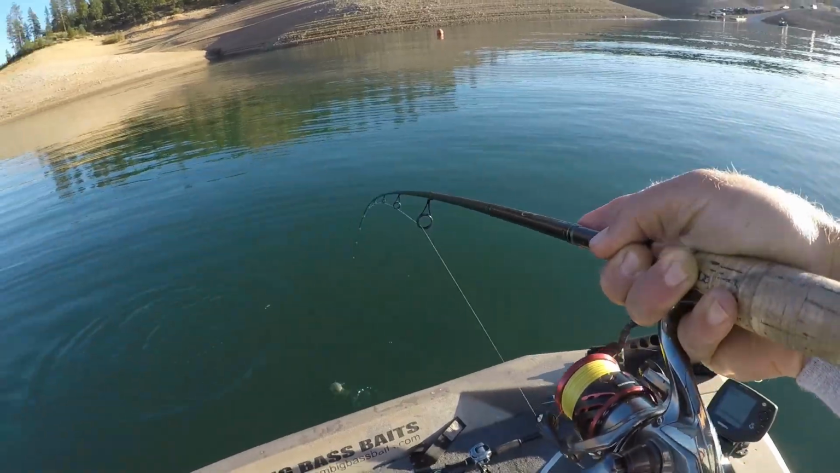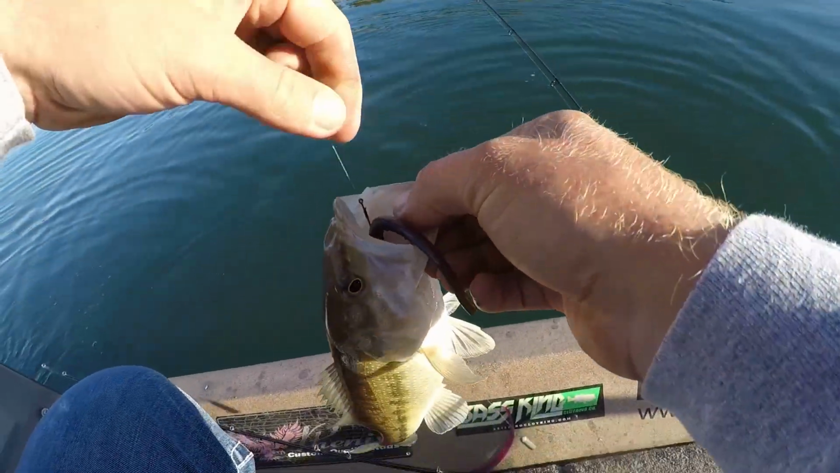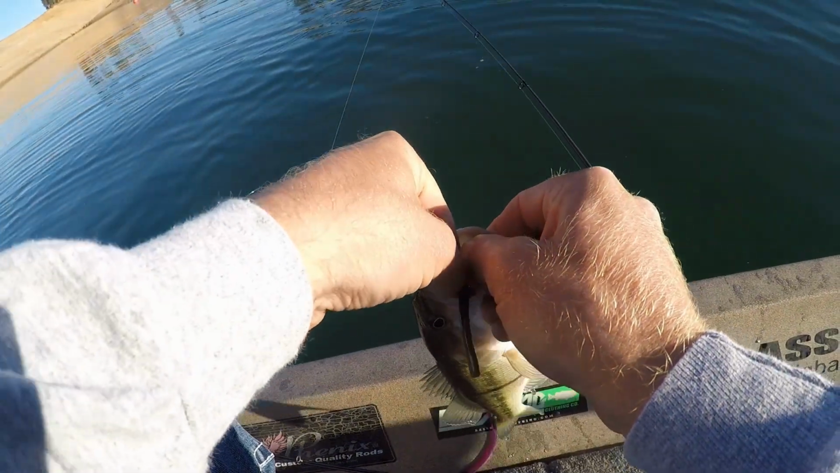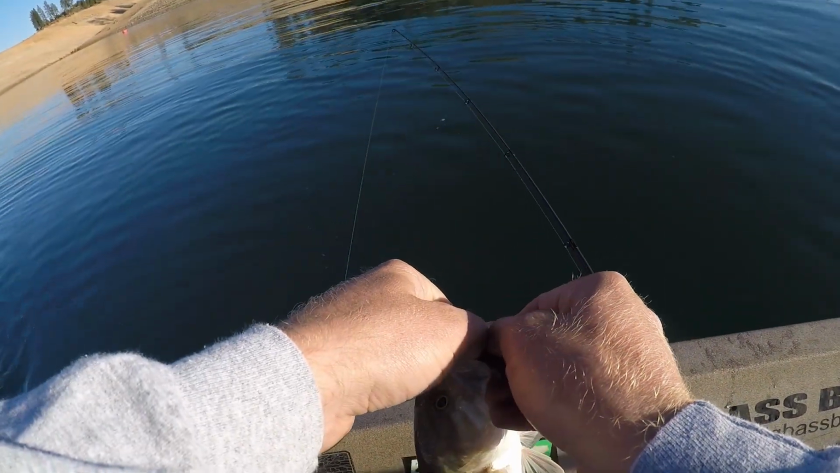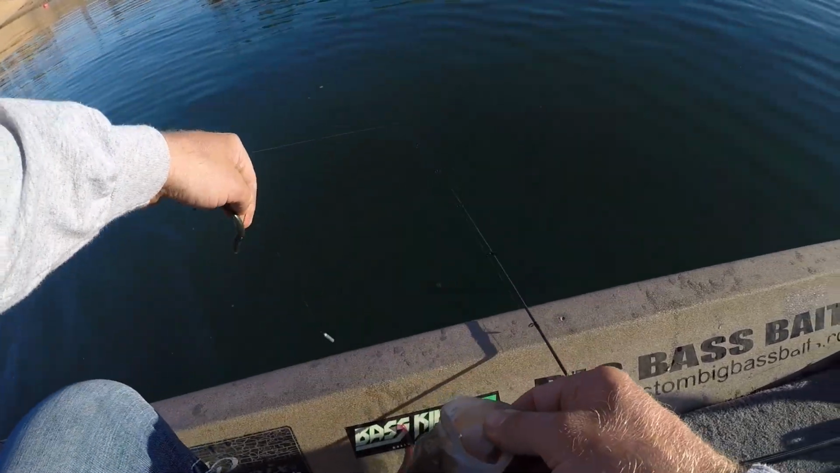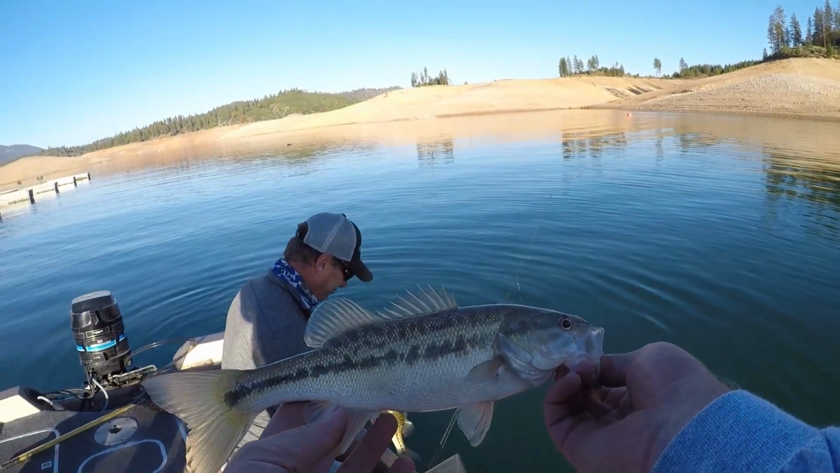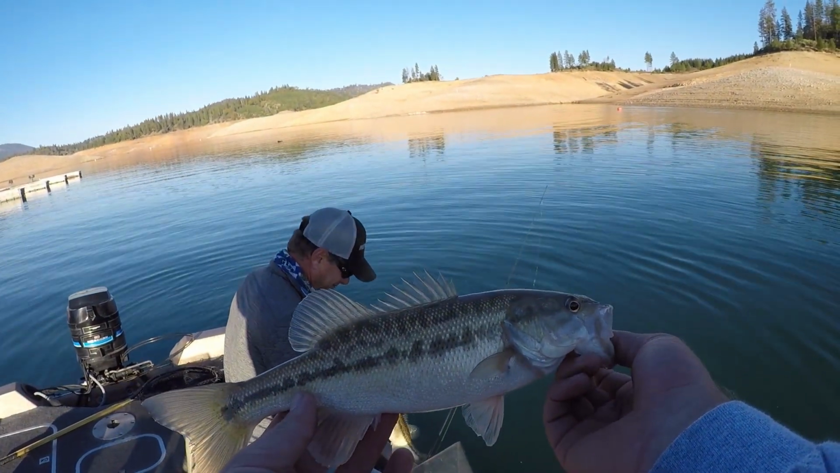Lose him? No. Mine's way smaller than yours. Nice. That's a good fish. Well, we doubled. I finally got one in the boat.